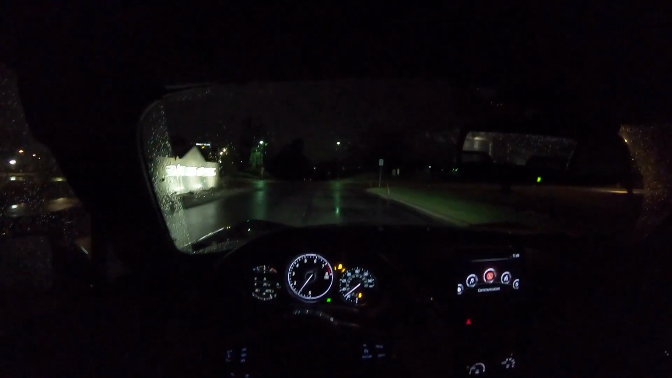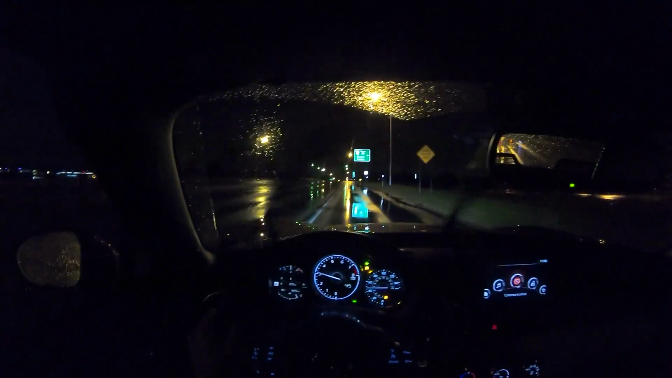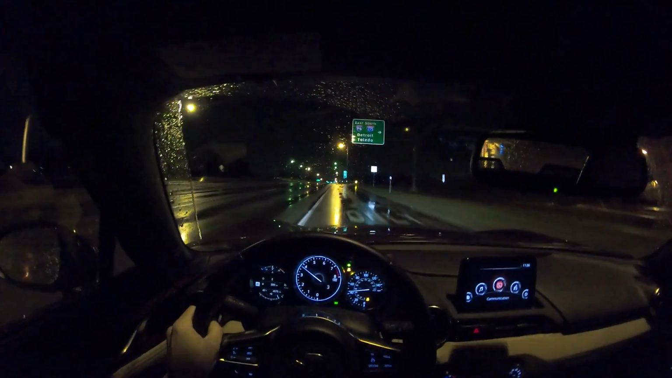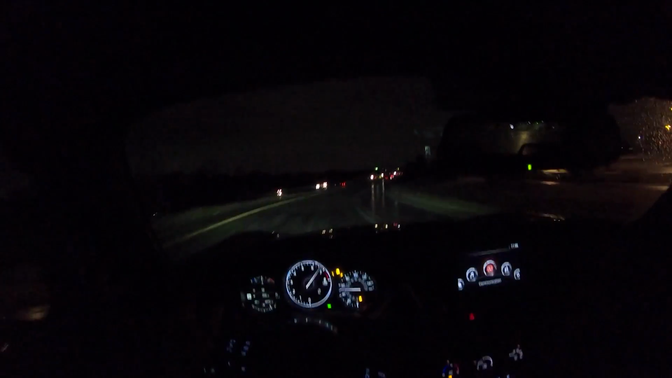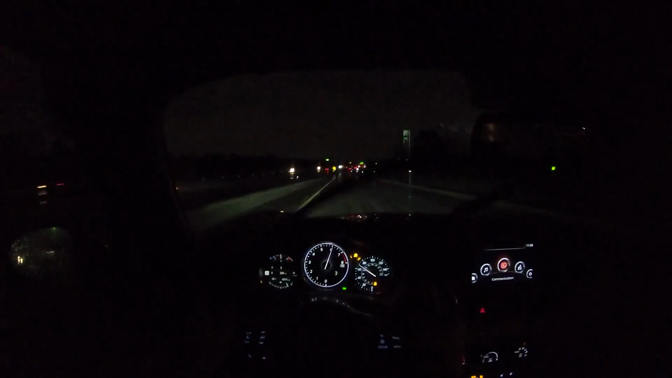The traction control keeps you in check pretty well without cutting power too abruptly. And tonight, let's test some limits in the wet. Winter tires. And to be perfectly honest, there's a lot of sliding going on, as you can see right there.